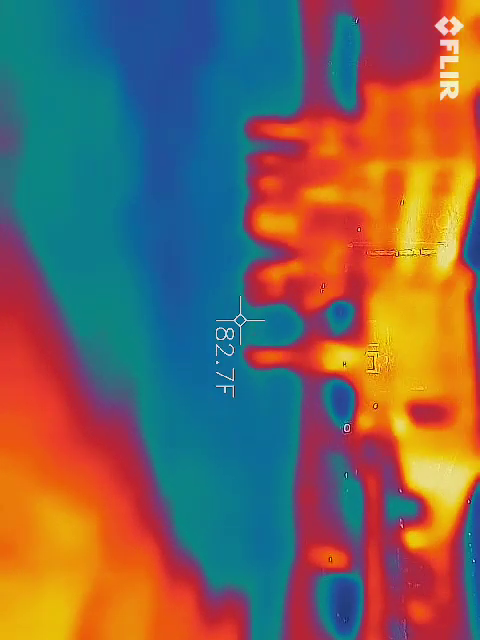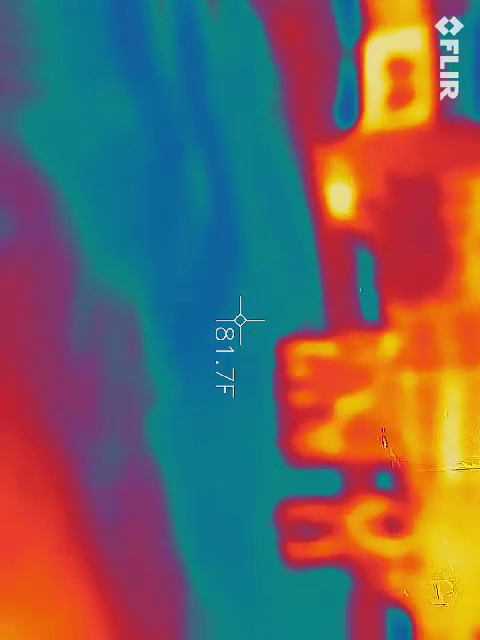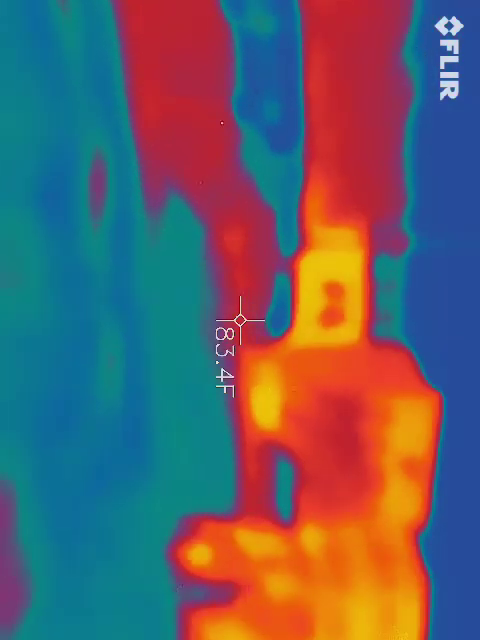So again, nice slow sweeps. Just kind of see what you find. Do you usually do it toward the ground or toward the air? I try to do both. So it's kind of like right in the middle. That way I can see the ground temperature and what's above it. Because sometimes there might be a spot of the ground that's colder than the rest. And we have to kind of get the other thermometers and see what we have to do there.